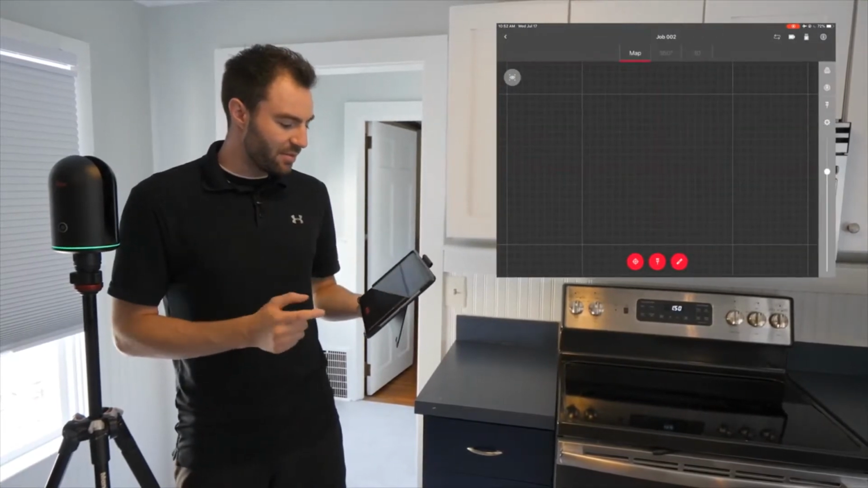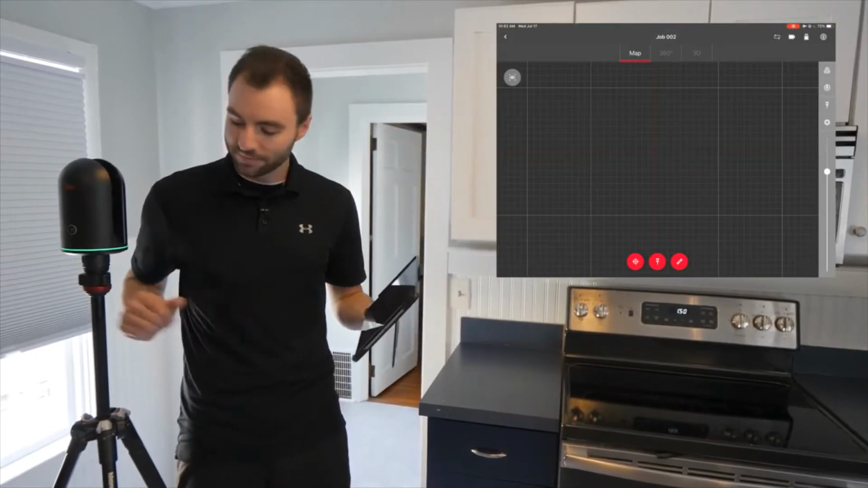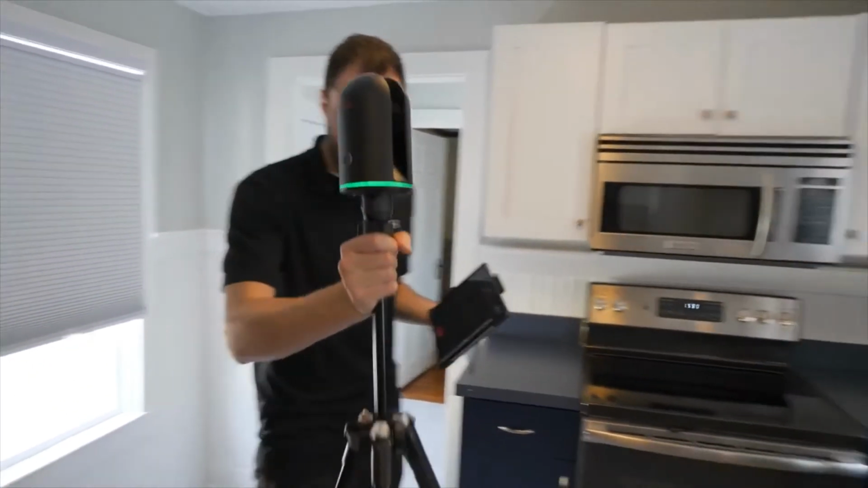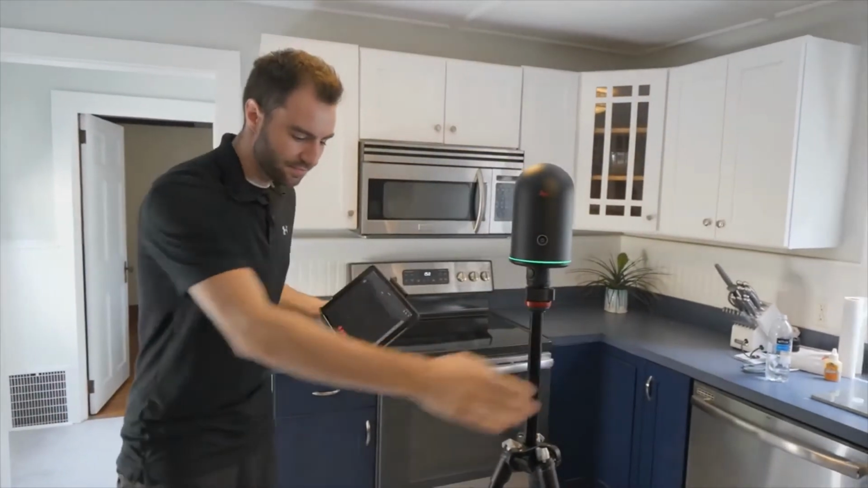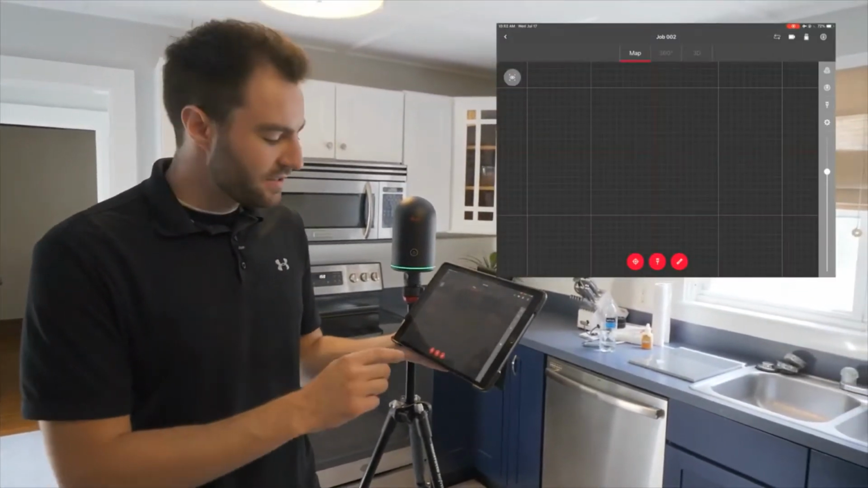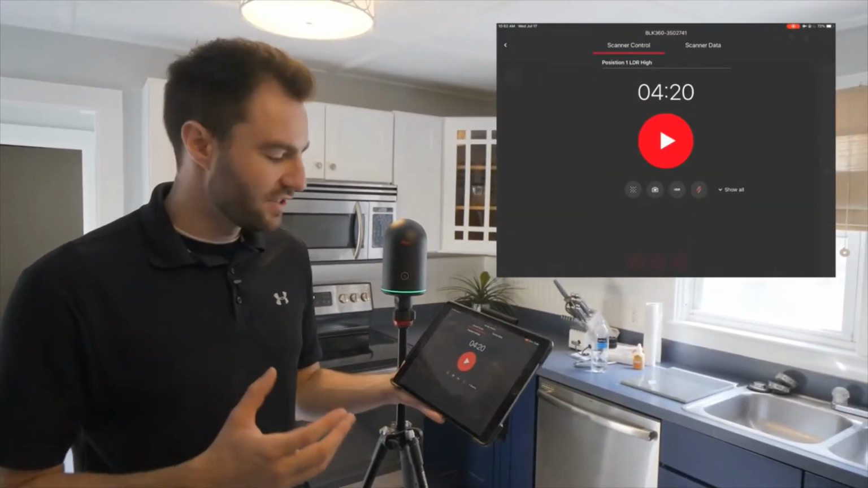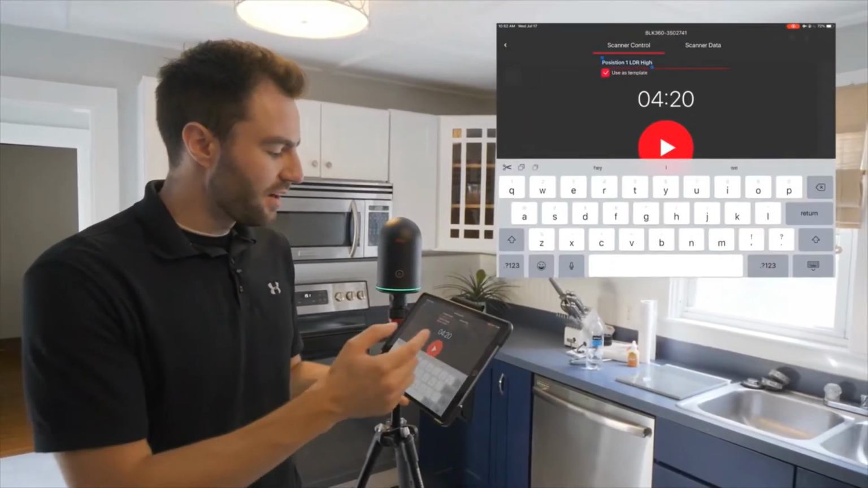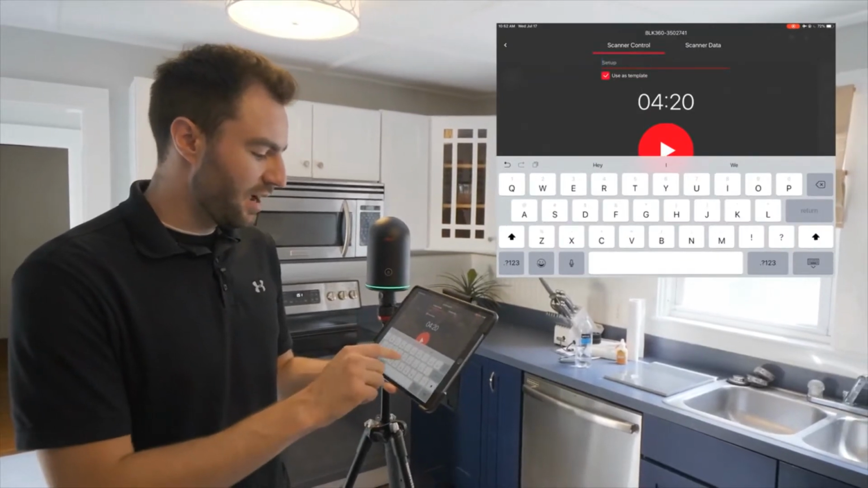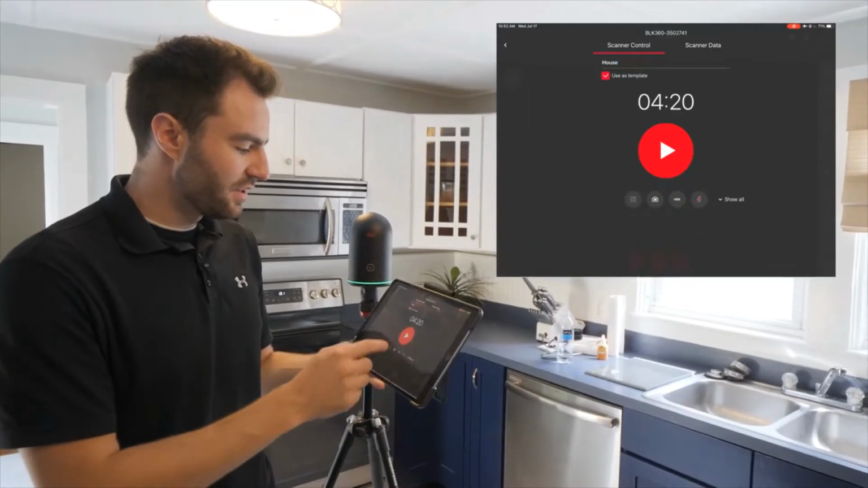When I go into the job, I don't have any scans in here yet, but I can take my first one now. So I'm going to set my scanner up in the middle of the room here. Now at the bottom, there are 3 little buttons. The leftmost one is a little target, and that's how I start a new scan. So I have a bunch of different options here. I can title the scan. I'm going to name it house.